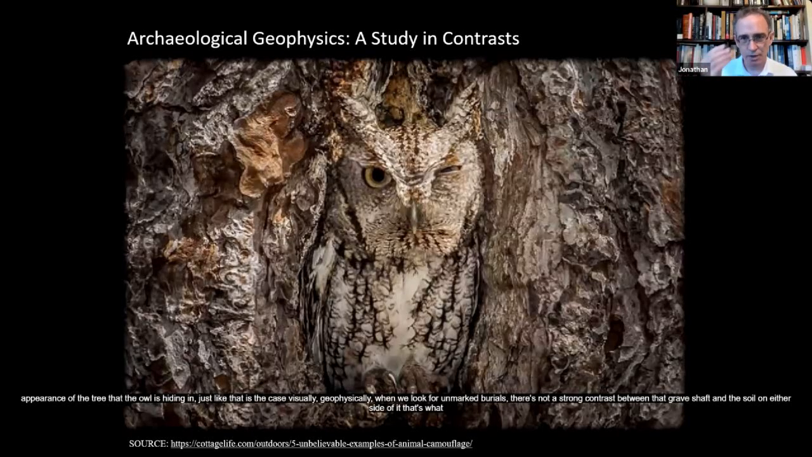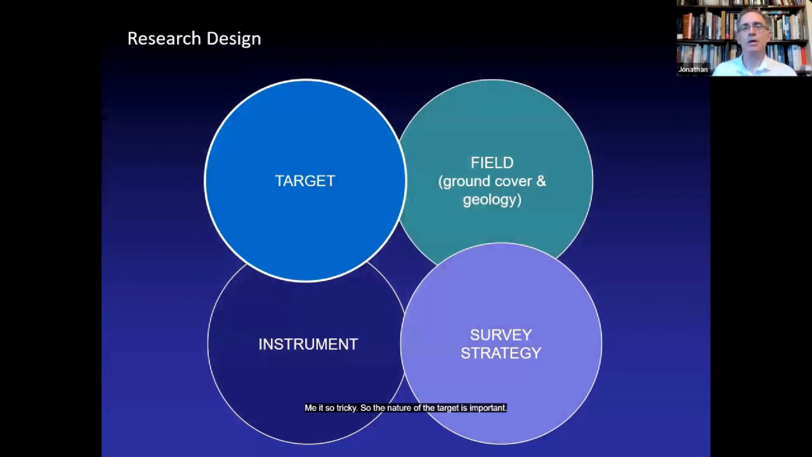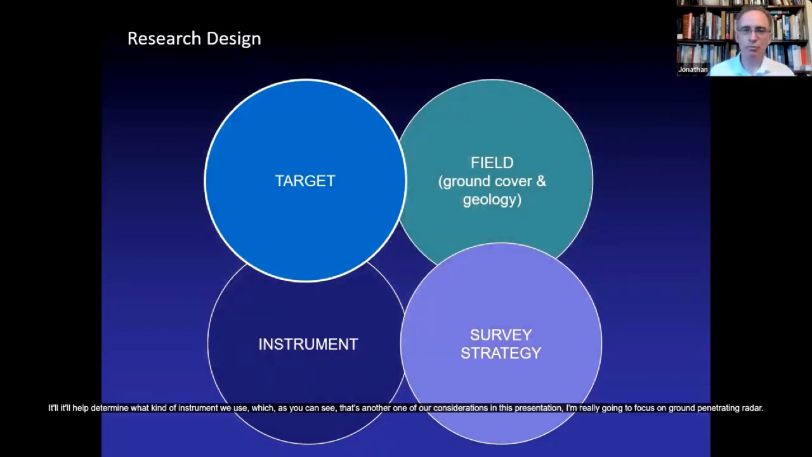Just like that is the case visually, geophysically, when we look for unmarked burials, there's not a strong contrast between that grave shaft and the soil on either side of it. And that's what makes it so tricky. So the nature of the target is important.